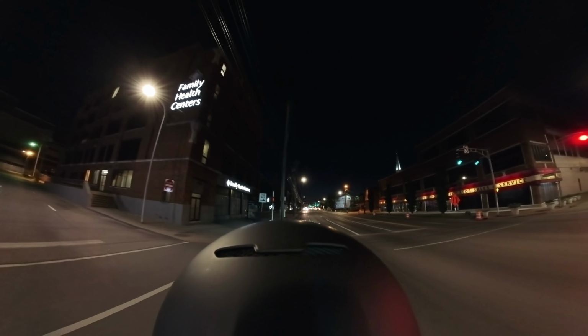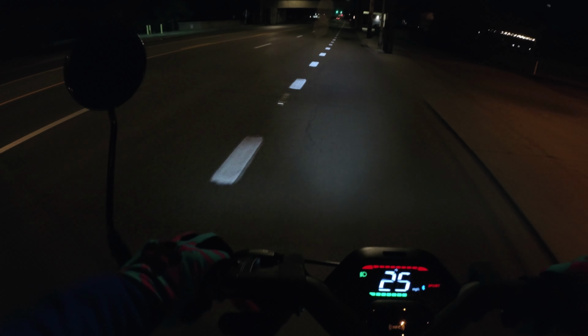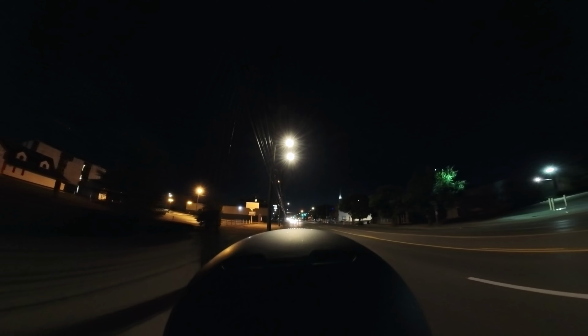So we're going by the Paristown Hall, which is a concert venue, and it has a way to get back to the general Highlands neighborhoods.